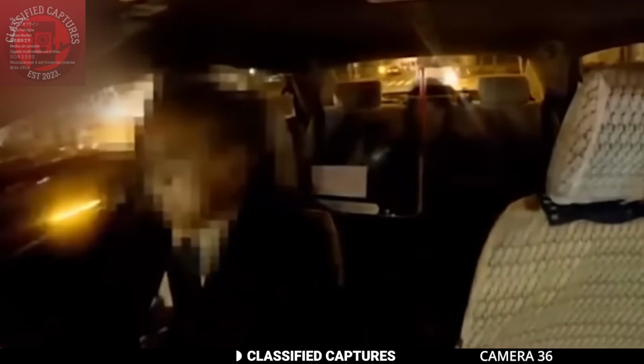Next, we visit Japan, where a driver in Tokyo has a spooky tale to share. While on his late-night rides, the car's security set inside captured something disturbing. As the driver enters the tunnel, the security footage reveals the manifestation of a strange figure in the passenger seat. The apparition, however, vanishes as soon as the driver exits the tunnel.